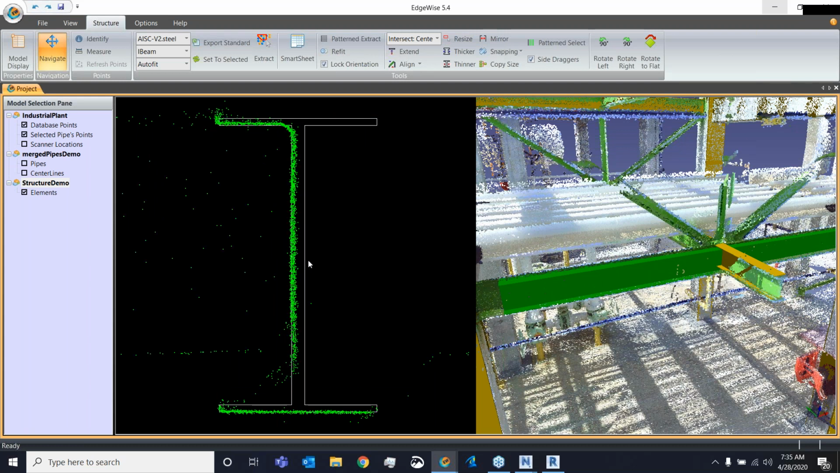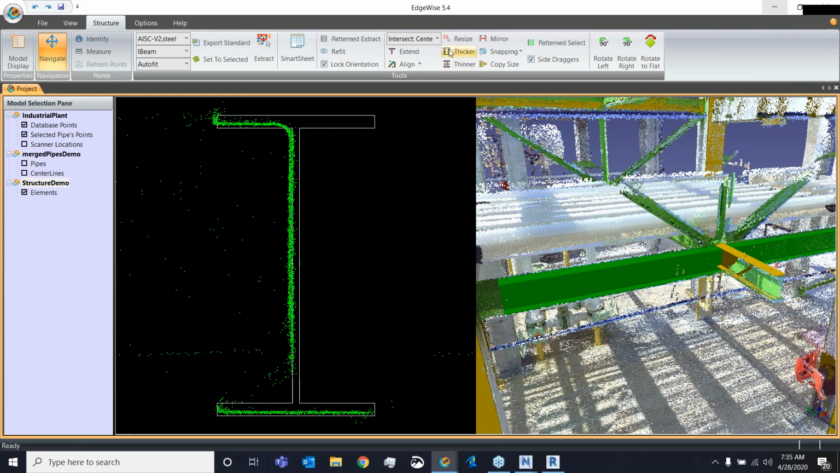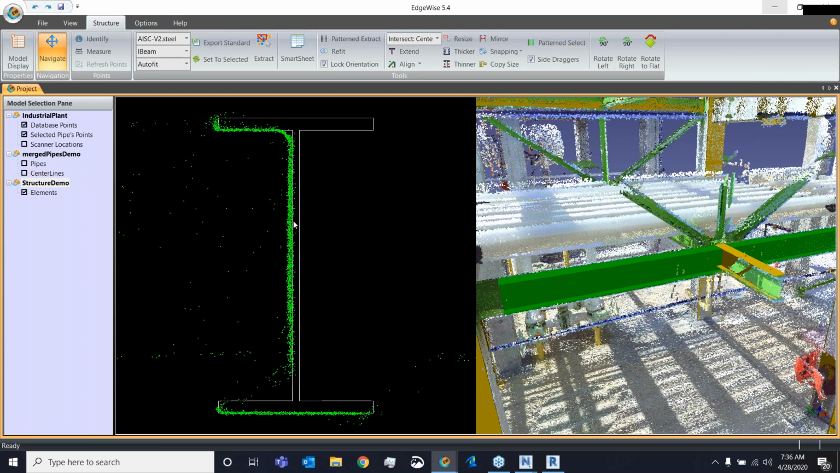If I further need to adjust it, I can use my thicker and thinner tools right here to cycle through my adjacent steel thickness sizes, and again, kind of further refine the fit. So, perfect. And once I do have that dead on fit, the next thing I can take advantage of is that